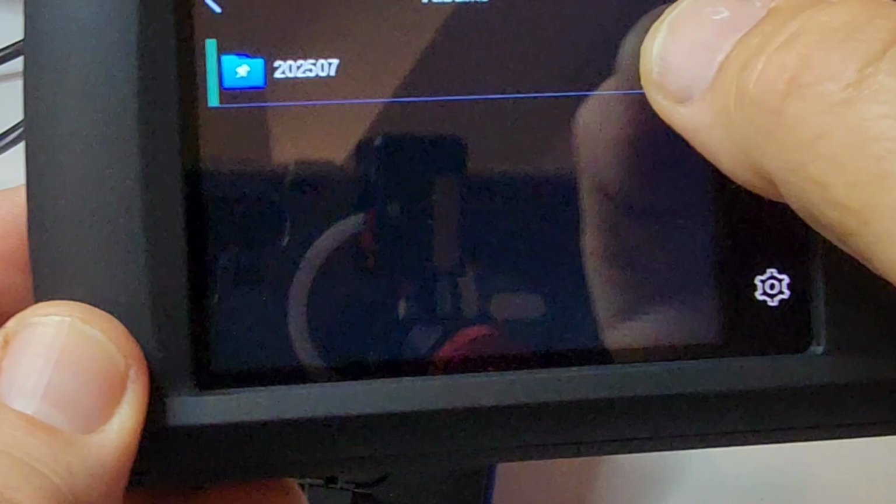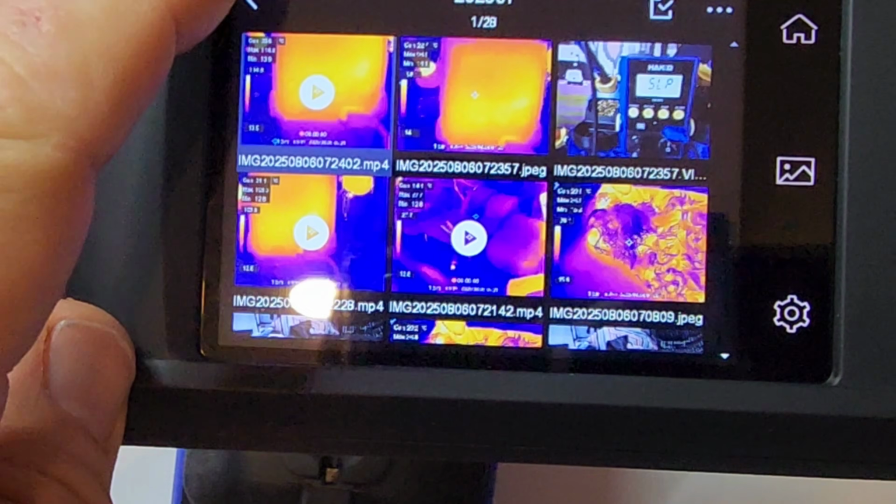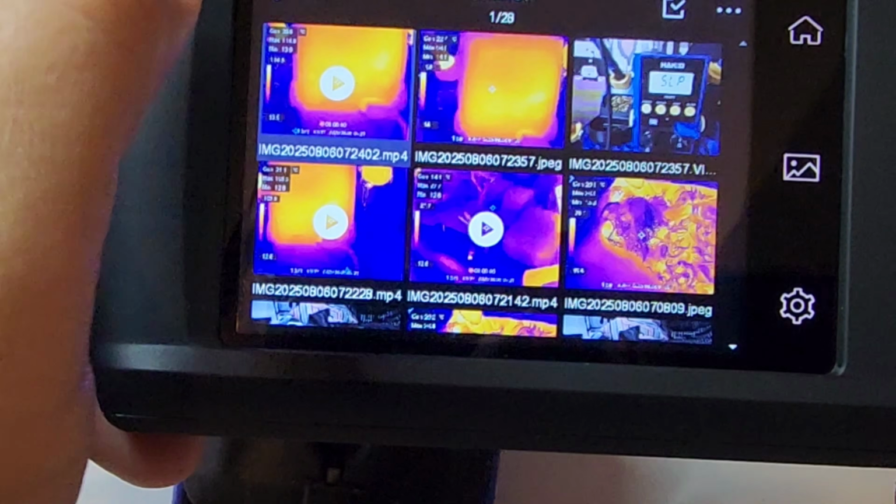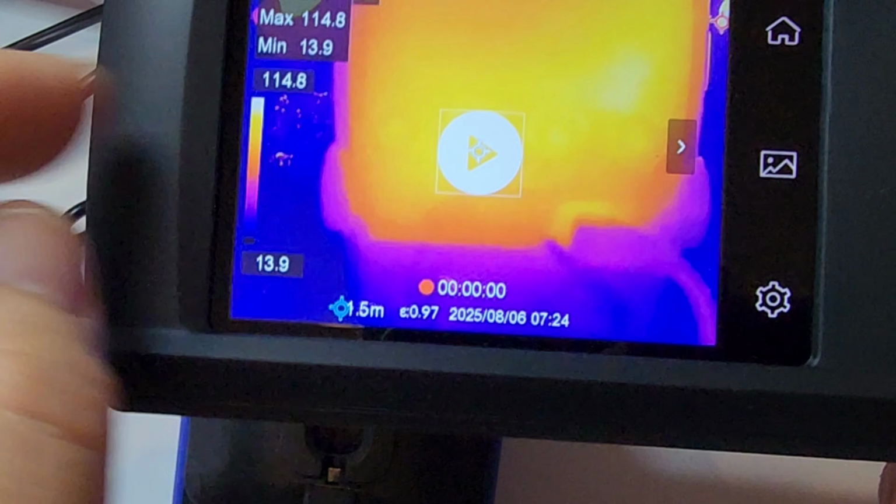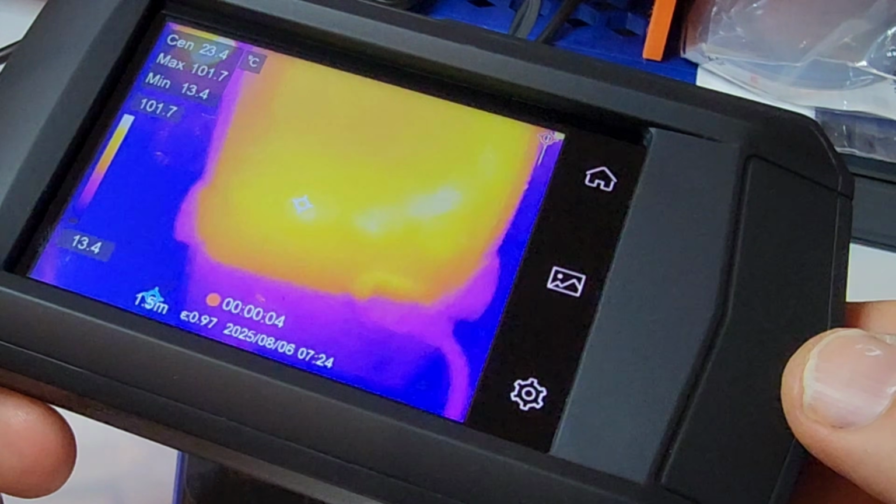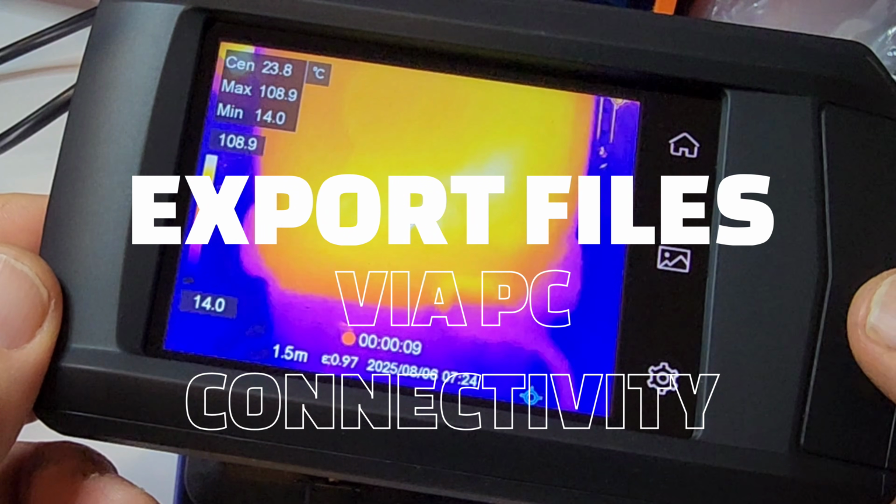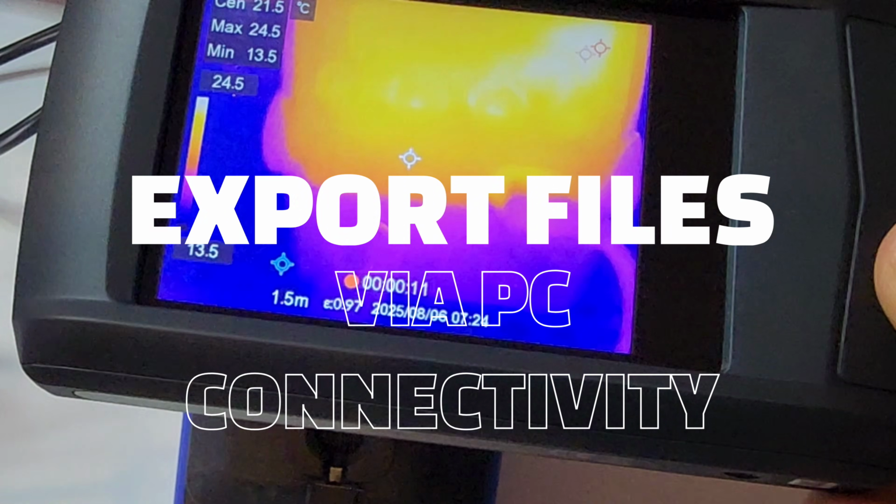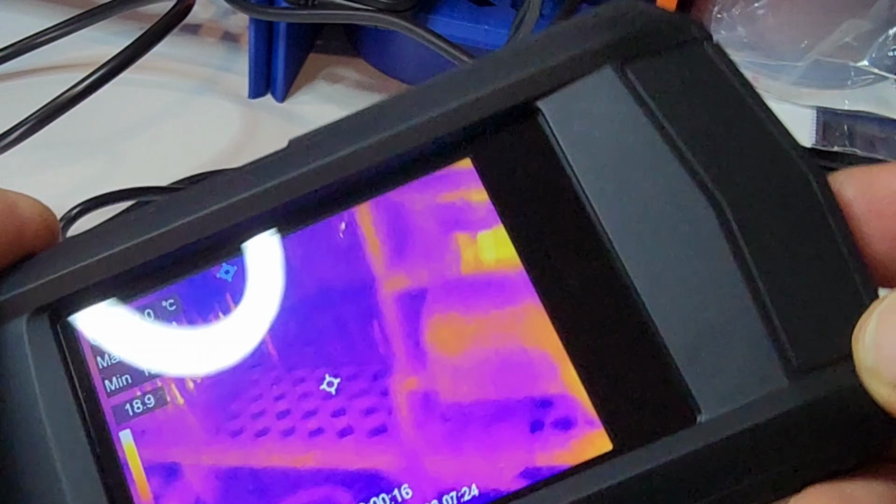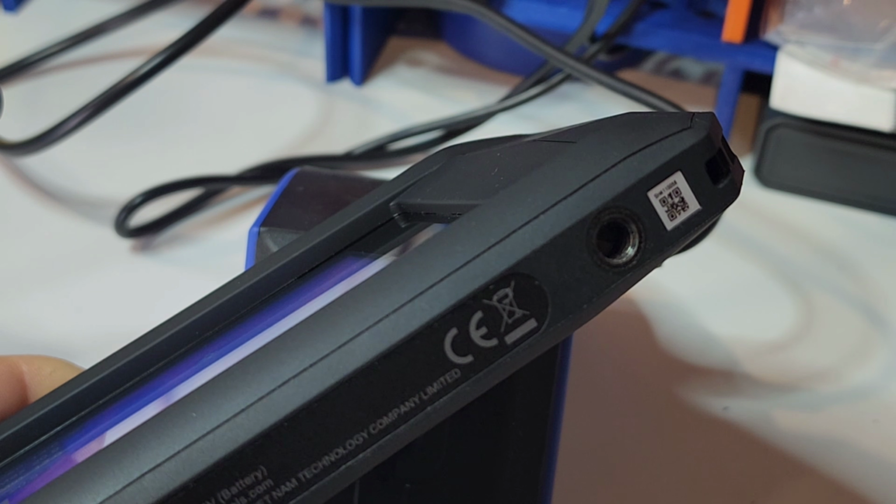Here we are with that video I just took, and look at that. Just click on the video itself. Bada boom, bada bing, bada bang, and there's the video. Click the play button. And there we are, simple as that. Of course, you can download these to your PC, not a problem, but that screen is so big and gorgeous, why bother? I mean, hey, if you don't need that for some sort of a backup, you can see everything you need on that big, bright, contrasty screen. Gorgeous, 8 megs visual resolution, 256 by 192 thermal resolution. This is a high-res device.